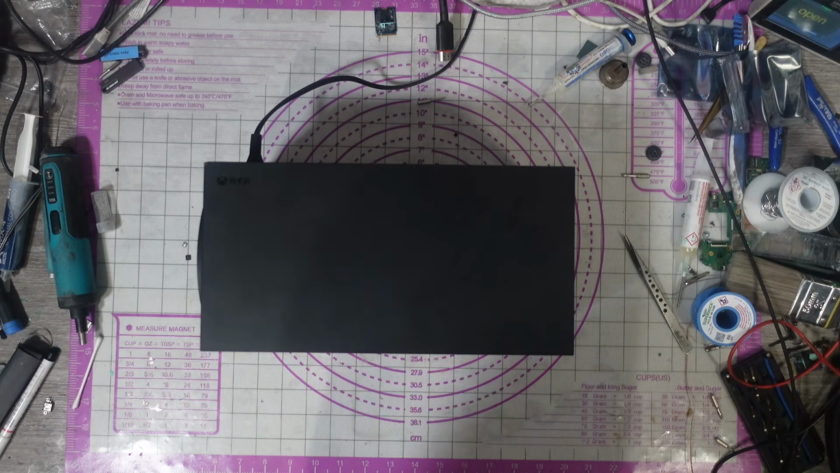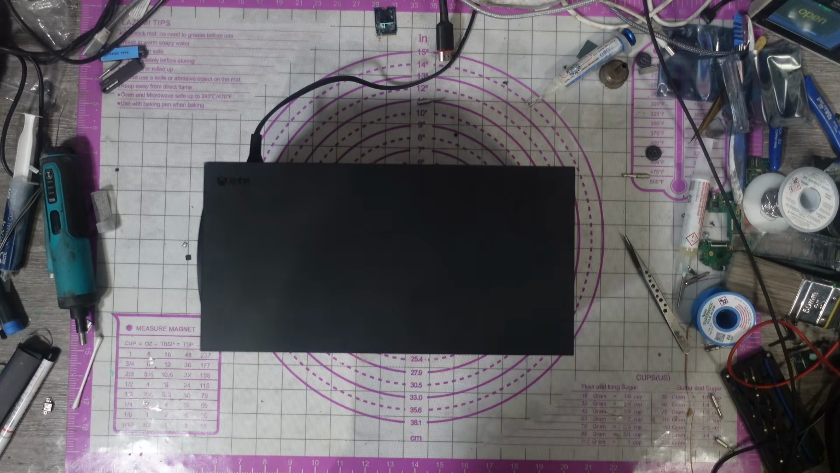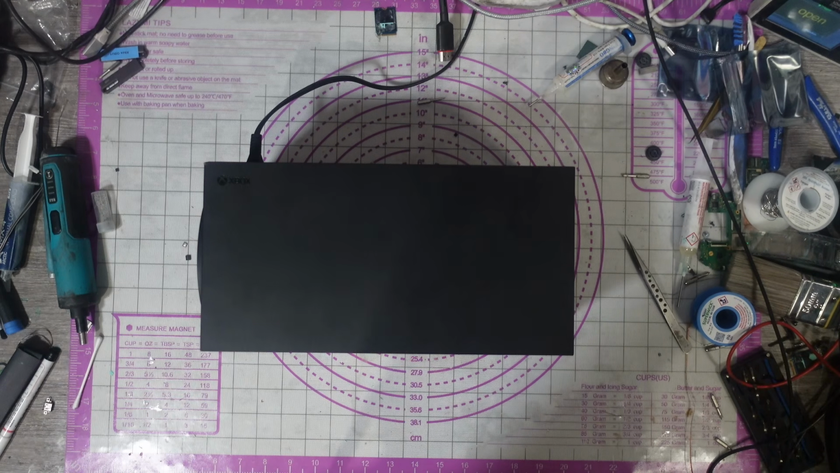Today I'm going to be working on this Xbox Series X, and this is back under warranty. So this is one that I worked on a few weeks ago, and it had quite severe damage to the APU board on it. Where the VRMs are on the APU board, there was a big burn mark on the substrate of the board, and it burnt through several layers of the PCB. I managed to get it working, and unfortunately it's come back under warranty.